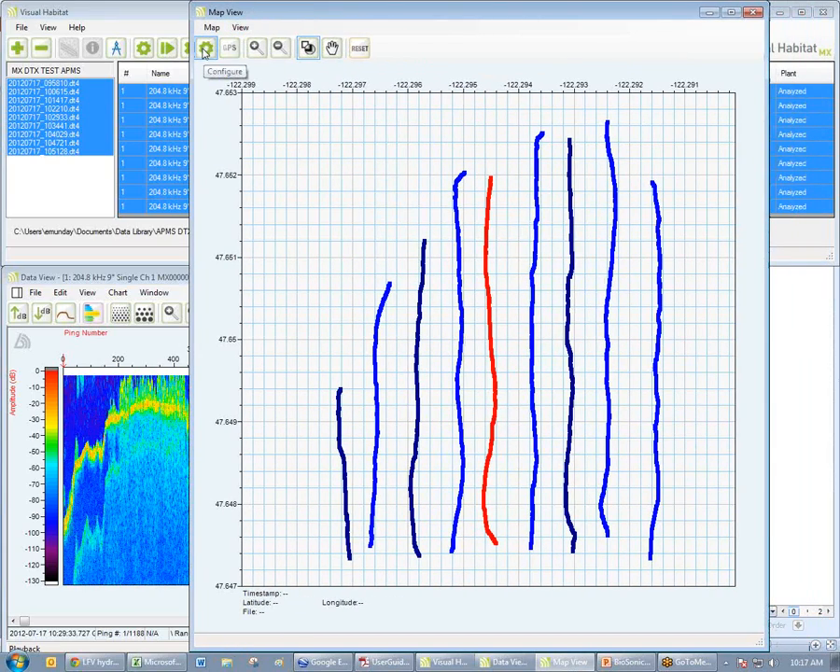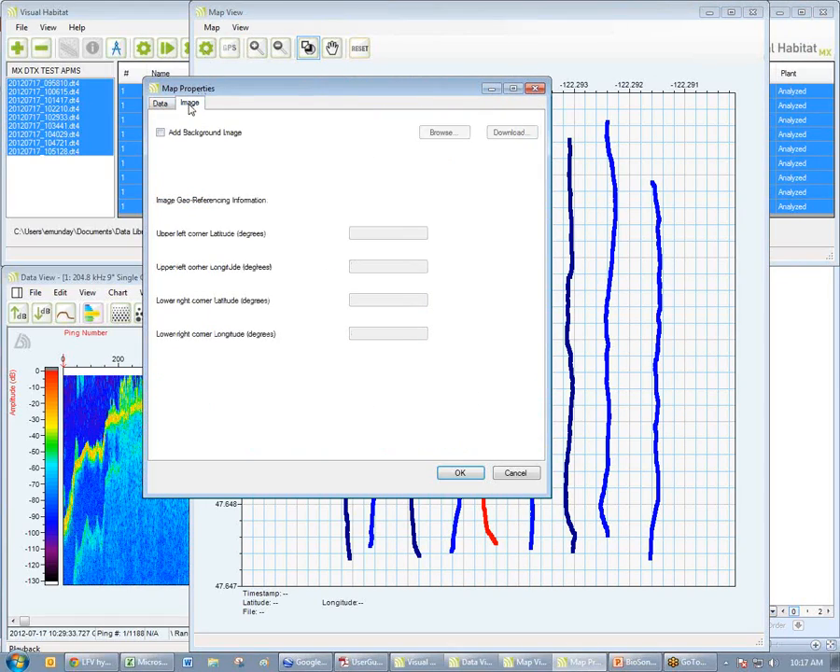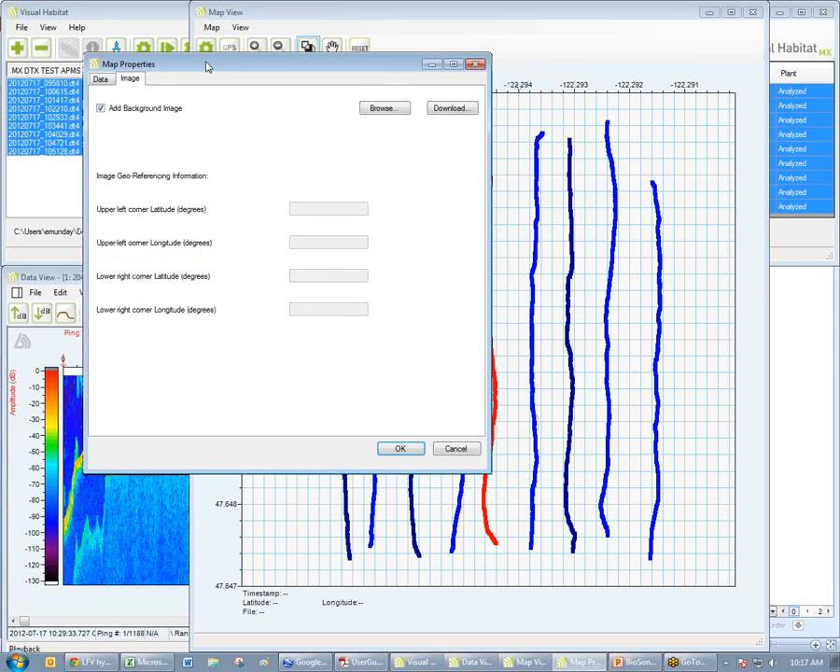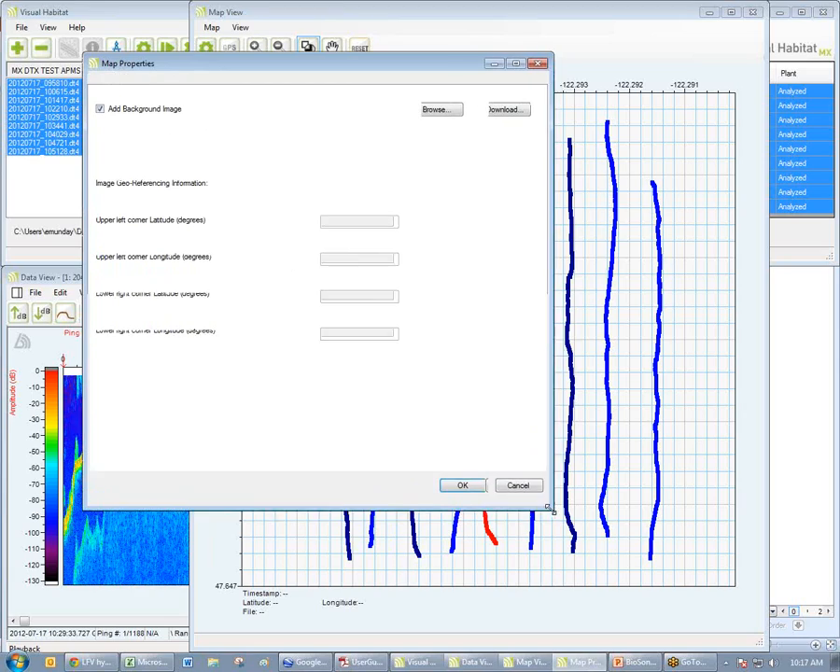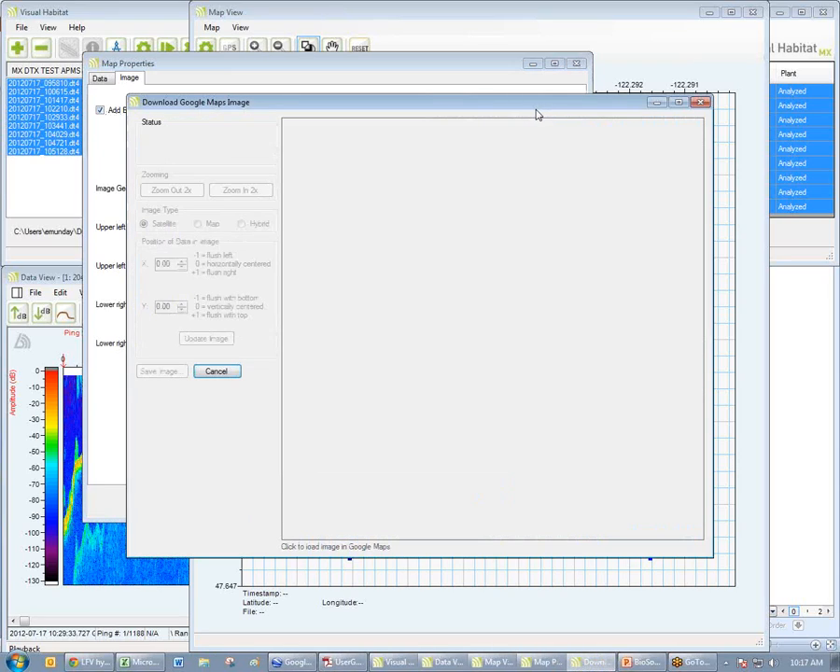And now I am going to use this wheel. Anytime we see this gear, this means configure. So we will hit the configure button. We will go to the image tab, and we will add a background image. Now this is one of the very nice features: we have an integrated image source utility that uses Google Earth. So I click the box for Add Background Image, and I hit Download.